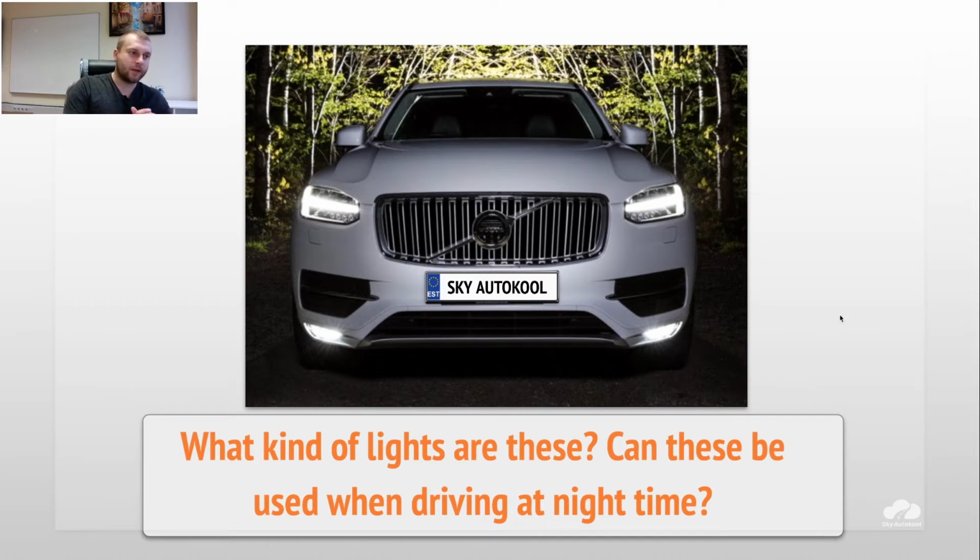So this kind of combination we can use only if it's bad weather conditions. If it's bad visibility because of weather conditions, for example snow or rain or other kinds of conditions. So in this case we can use casual headlights and fog lights.